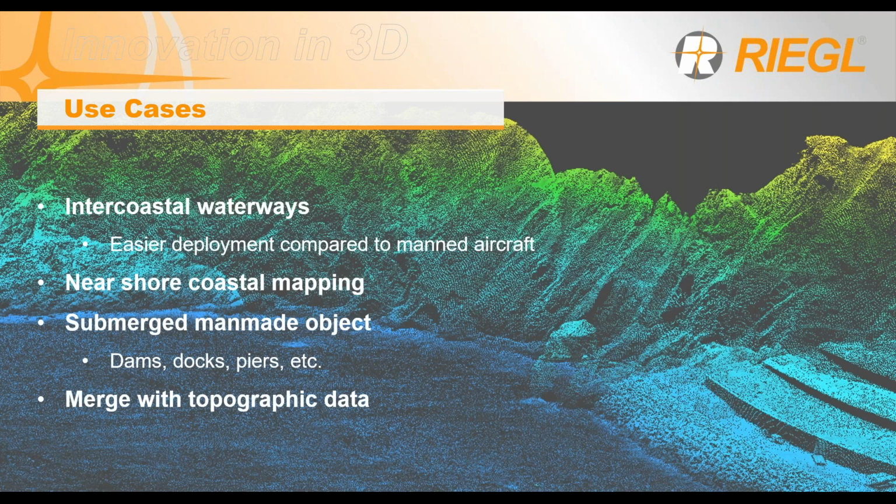Other use cases include the intercoastal waterways. It's a lot easier deployment to get 2-3 people out flying a drone than round up a whole team and find the best time to fly for manned aircraft. This relates to nearshore mapping, submerged and man-made objects such as dams, docks, and piers. These are usually in tight, hard to reach areas, and maybe a lot easier.